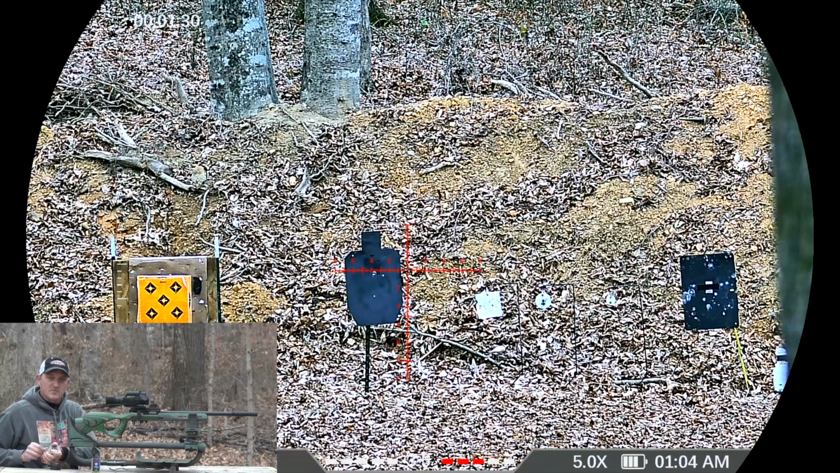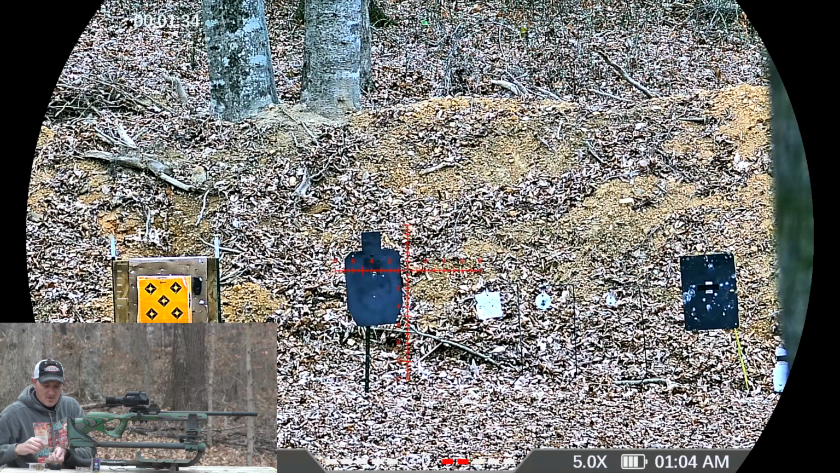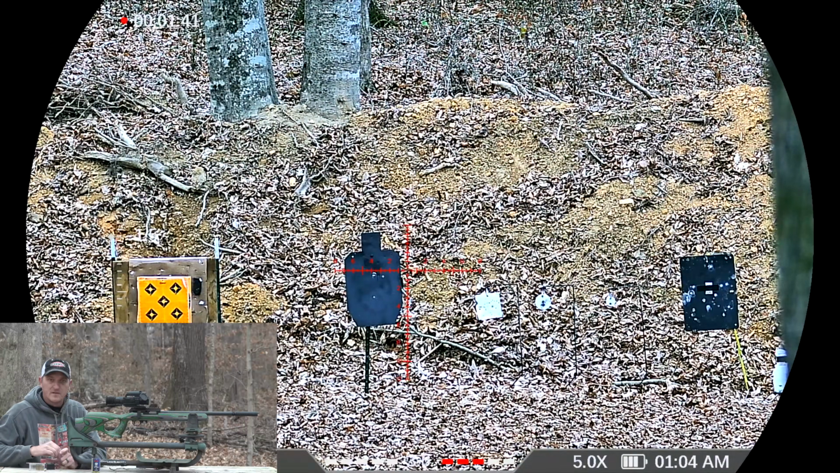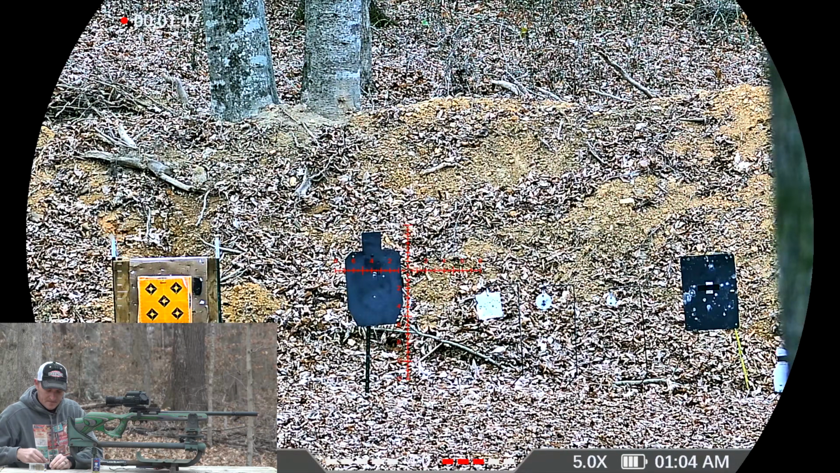If you're going to be using this for squirrel hunting during the daytime or rabbit hunting, whatever you have, and you have this particular optic on your favorite varmint rifle, you don't have to take it off to use in the daytime. You can use it at daytime and nighttime. And the great benefit of this, which I'm fixing to show you, is this feature right here.